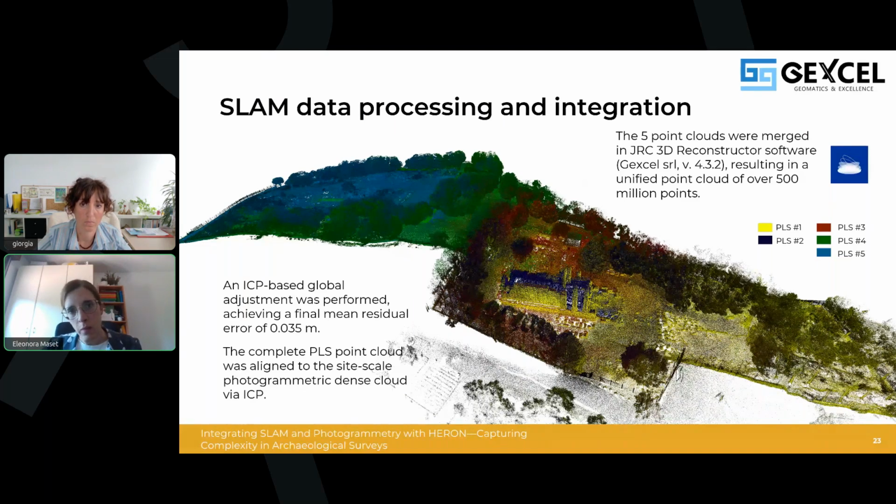This step was followed by a global adjustment, simultaneously considering all possible point cloud pairs to minimize residual misalignments and improve the overall geometric consistency of the final model. At the end, the complete point cloud was aligned to the site-scale photogrammetric dense cloud, also in this case using ICP, in order to have a common reference frame among all the survey products.